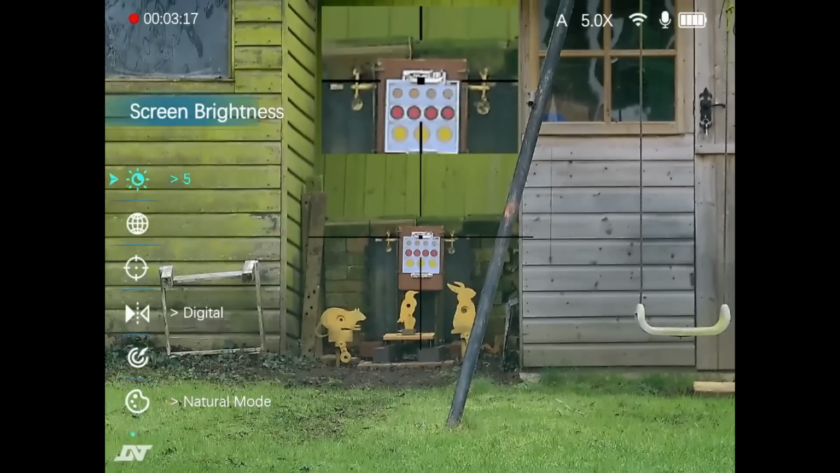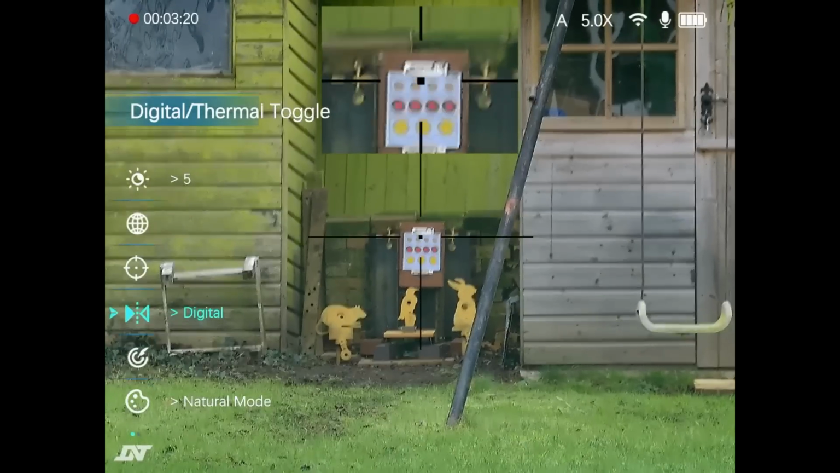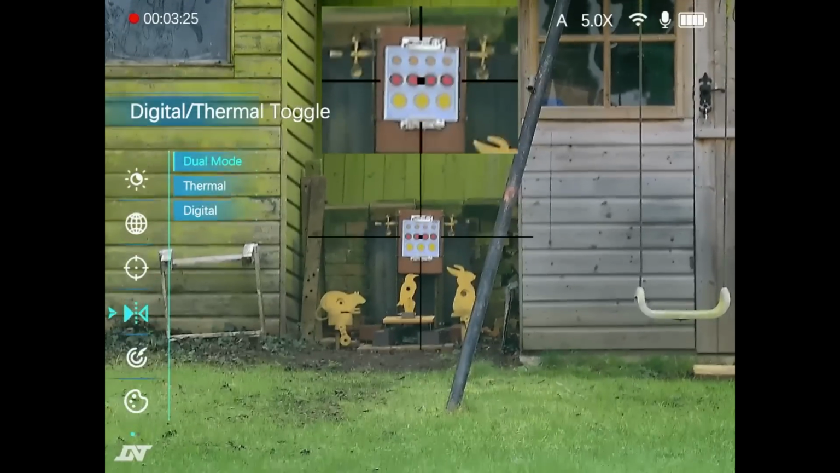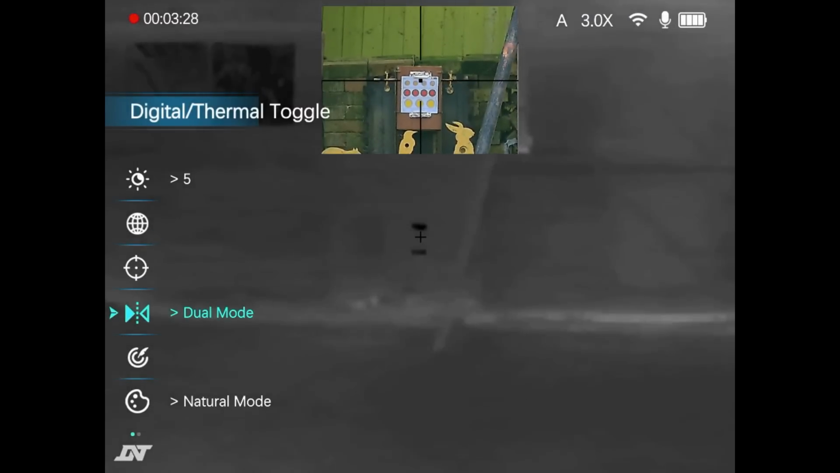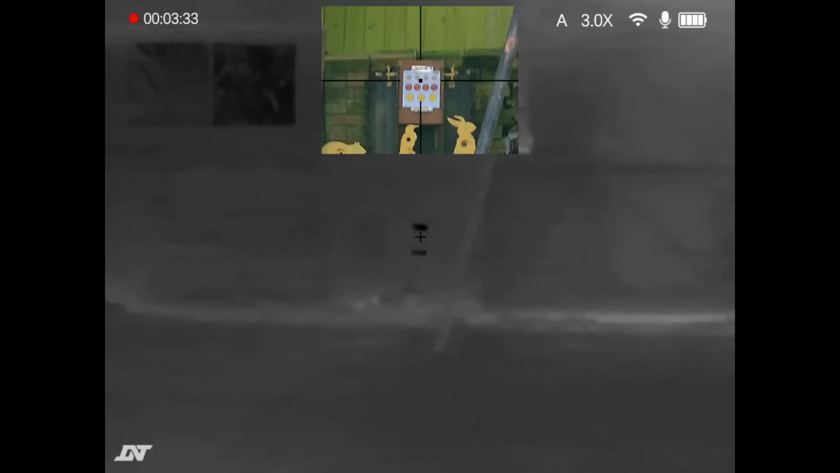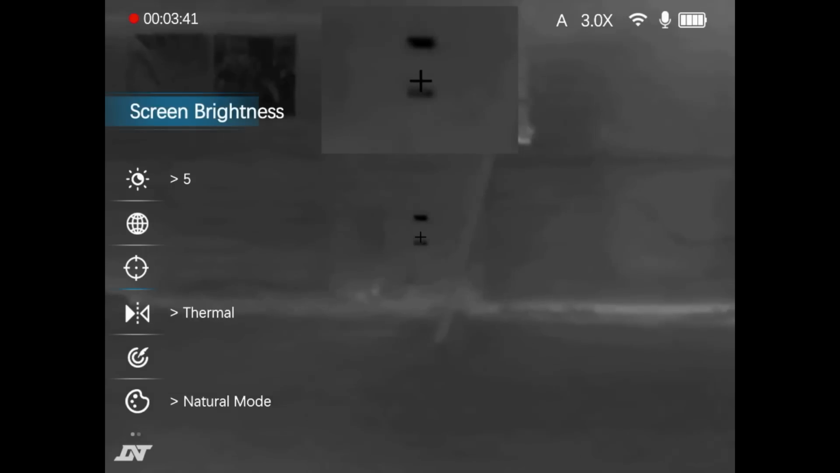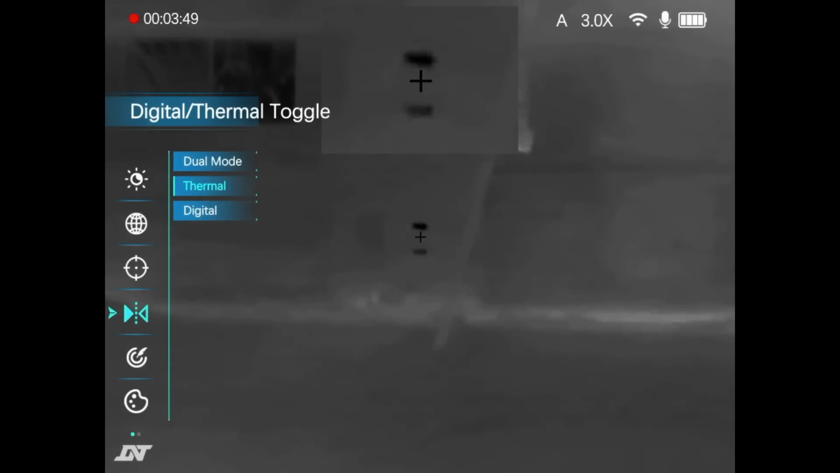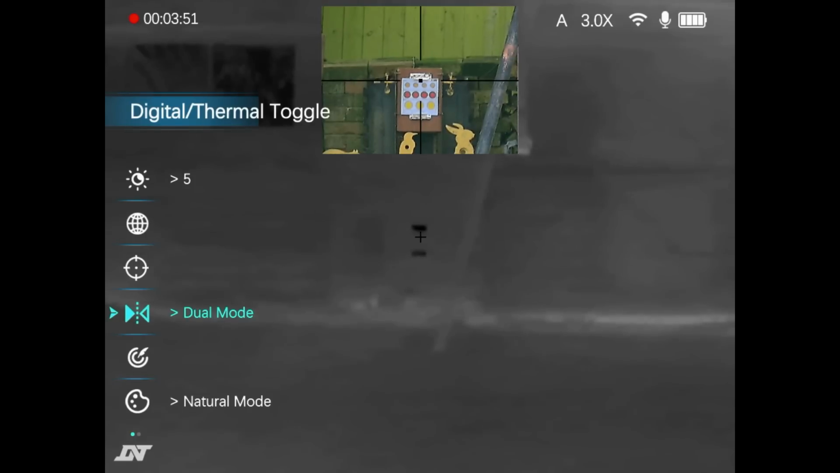you see we're now in digital mode. So if I switch that back into dual mode, and we're now in dual mode thermal, so I'll come out the menus and I press the long press on the side, then it'll take us into thermal mode. There's no way going back to dual mode other than going through the menus, but it is a quick way to switch between the two. And we're back in dual mode.